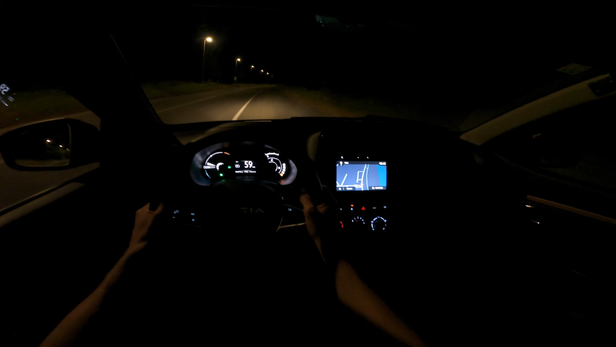Now, suspension is actually quite surprisingly comfortable on the potholes, manholes, and speed bumps, but you have to slow down on the speed bumps, because on the back there's no multi-link. It's just like a torsion beam, I think, and it gets a little bit rough if you don't slow down. It hits on the back. You can hear like a boom sound or something, but otherwise the car is really good, and the ride comfort is quite decent for such a small car.